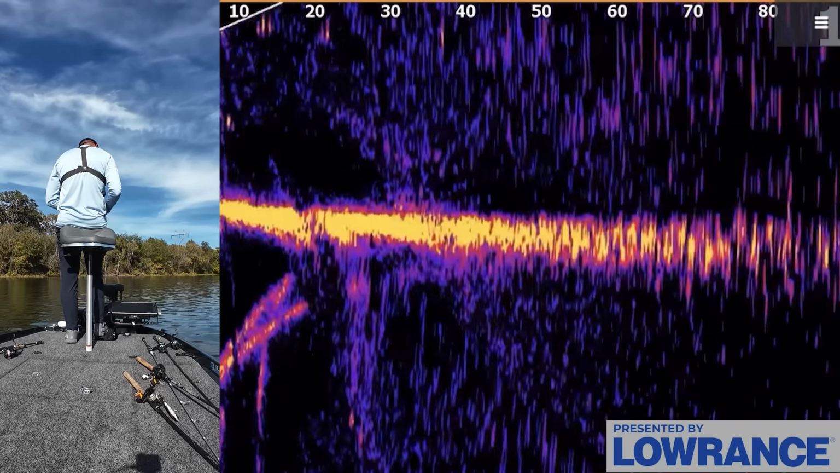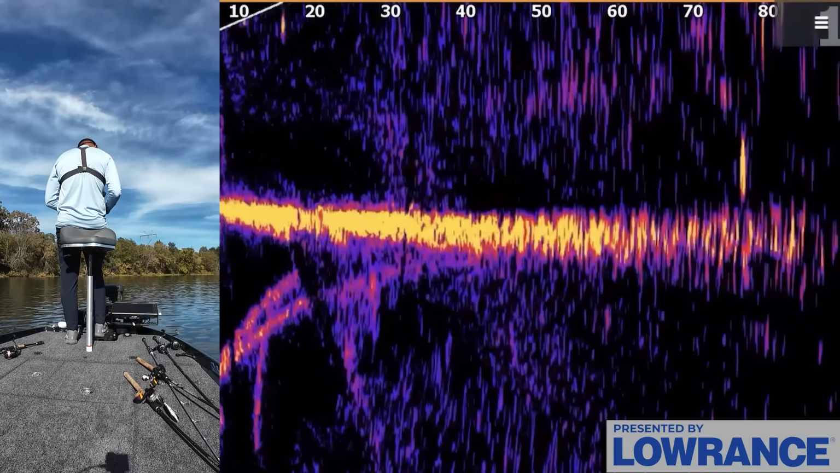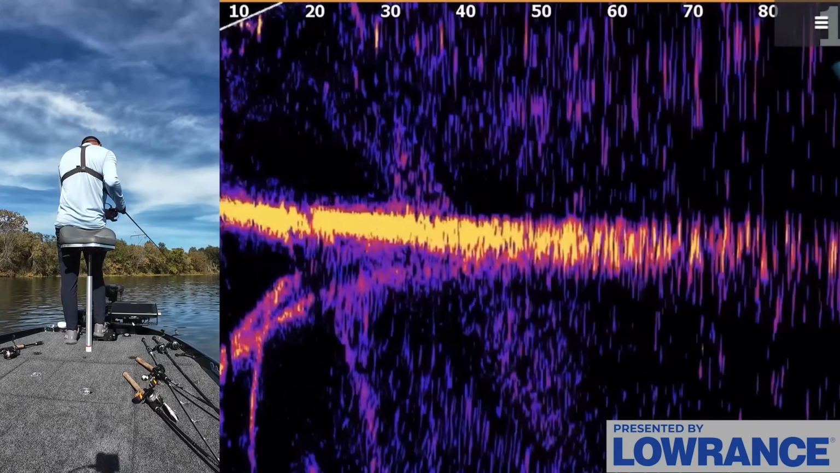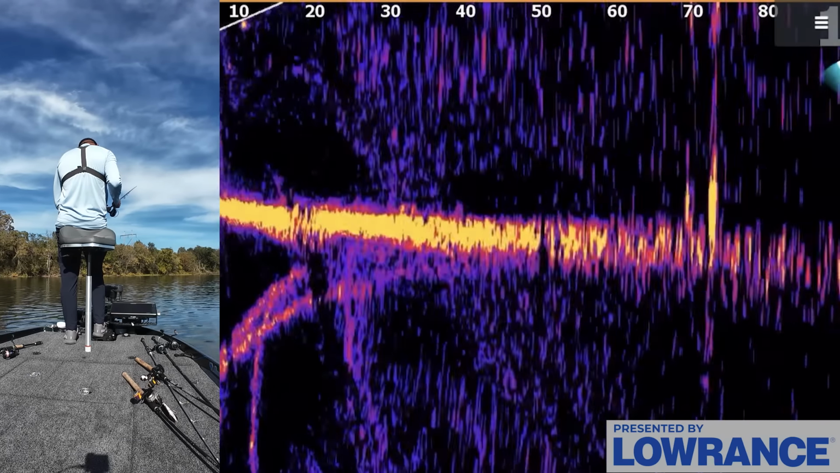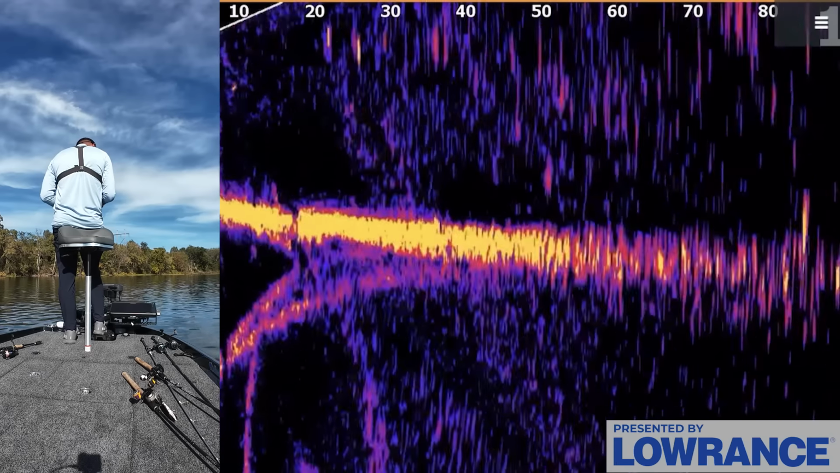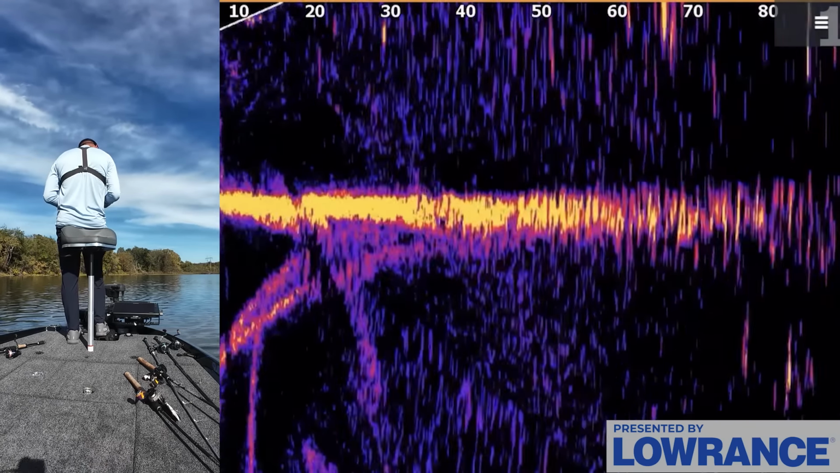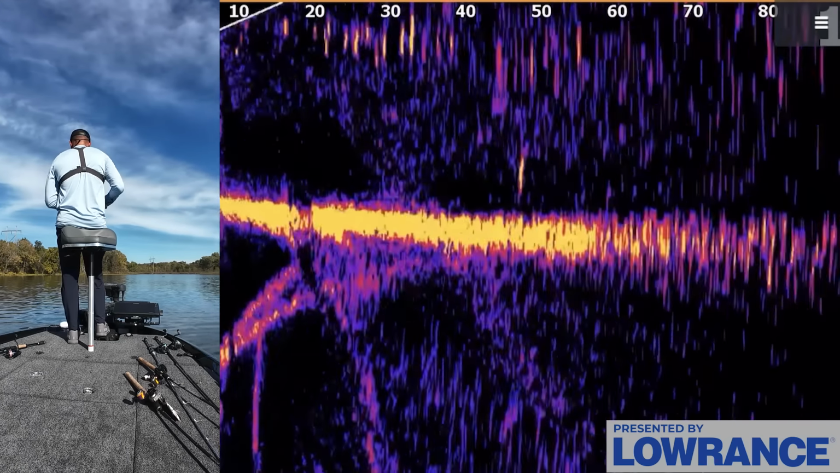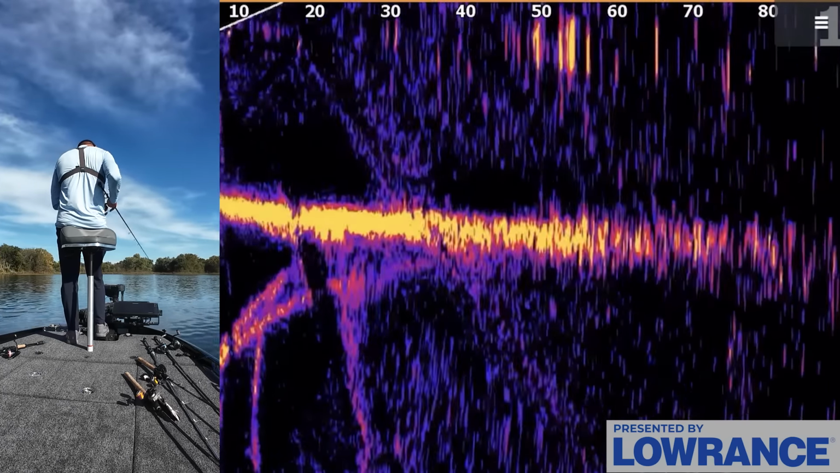There's a fish up there. These individual little dots are almost all bass, which is kind of crazy because normally this time of year you get a lot of groups. These fish are not grouping. They are just like ones and twos. It's kind of strange. I'm getting pretty shallow up here.